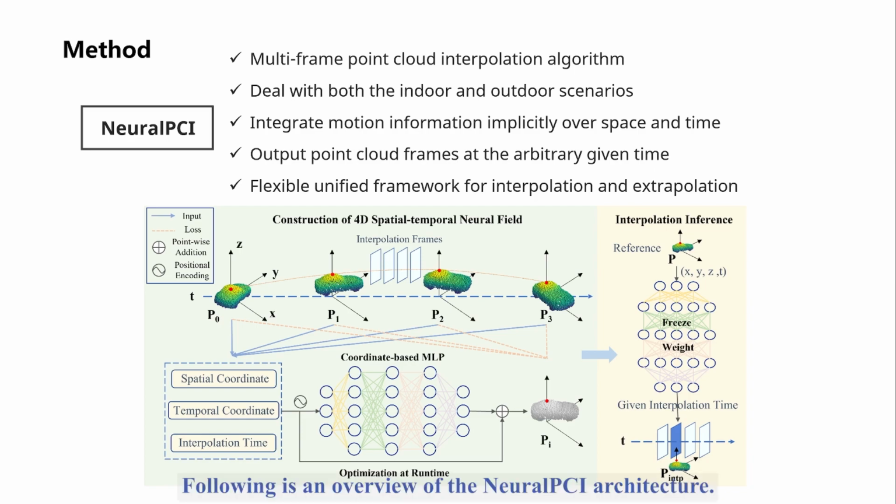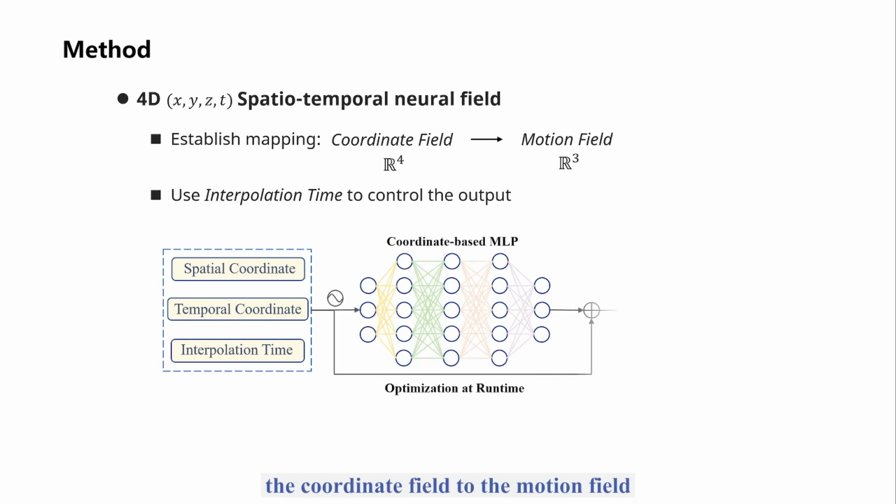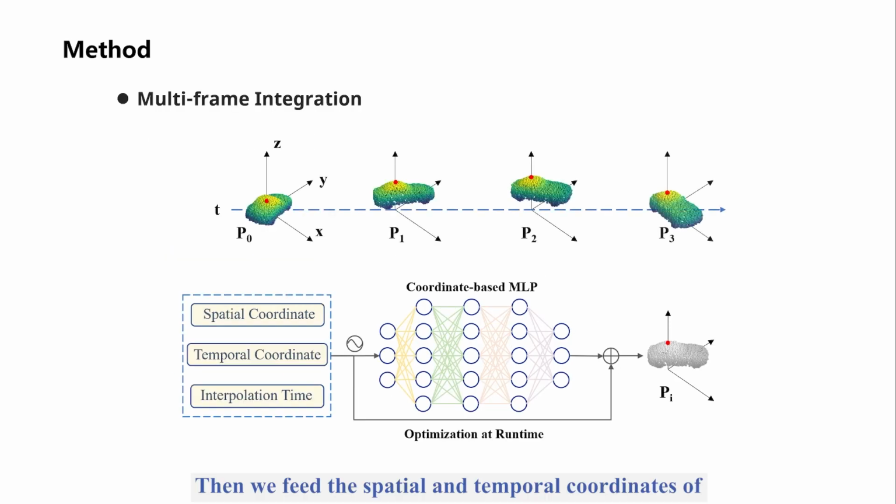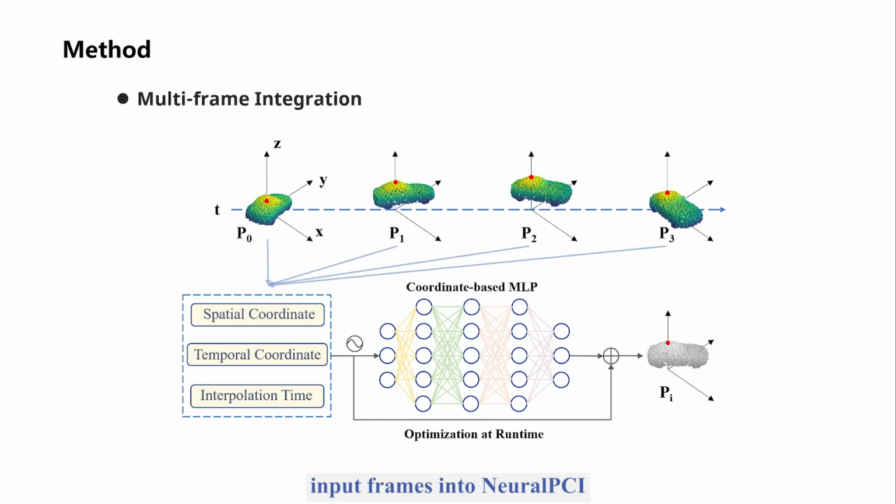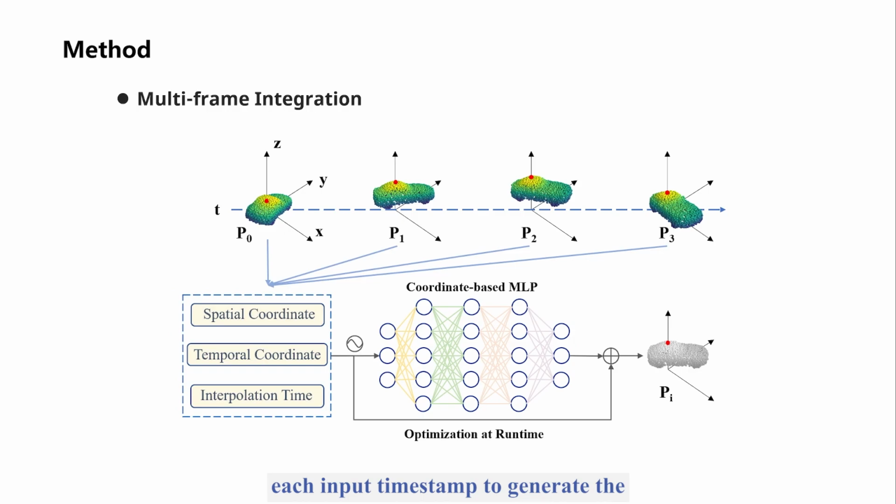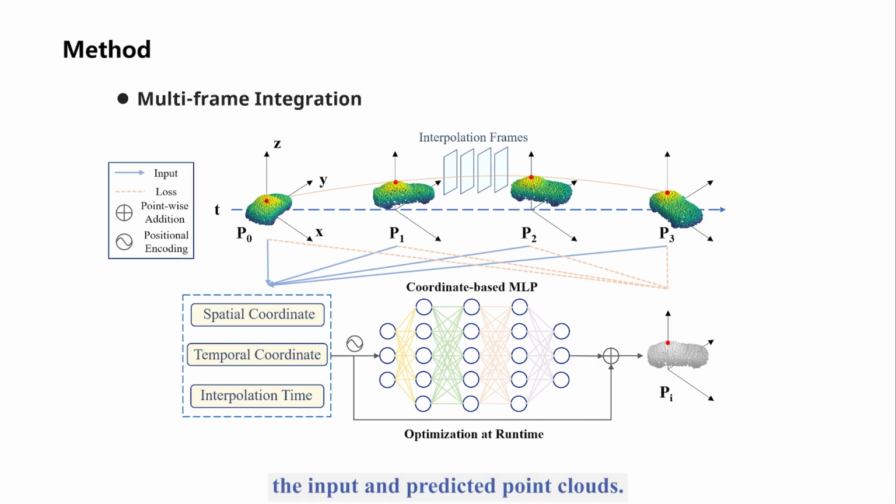Following is an overview of the NeuralPCI architecture. Firstly, we establish the mapping from the coordinate field to the motion field through the coordinate-based MLP, and use interpolation time as an independent input to control the prediction. Then, we feed the spatial and temporal coordinates of input frames into NeuralPCI, and adjust the interpolation time for each input timestamp to generate the corresponding point cloud. In such a way, we can calculate the loss between the input and predicted point clouds.